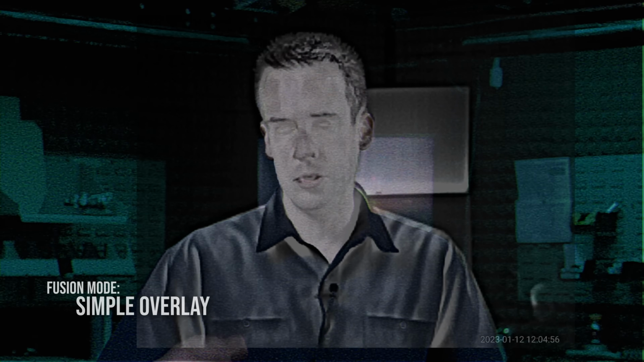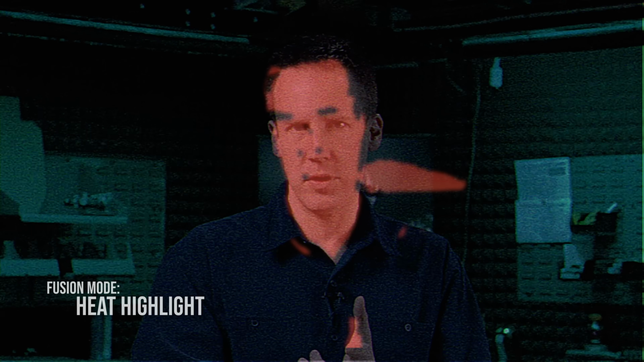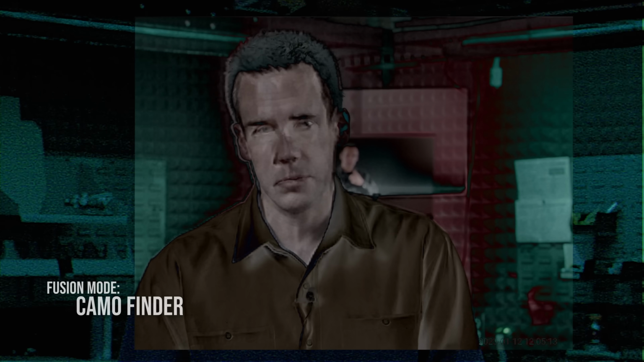Digital night vision gives you the cheapest way to do the fusion and a ton of options depending on how much processing power that you have. You can use the thermal image to inform the visible image and vice versa in a whole bunch of different ways, a whole bunch of different modes that lets you see and do specific things. That adds a tremendous amount of value.